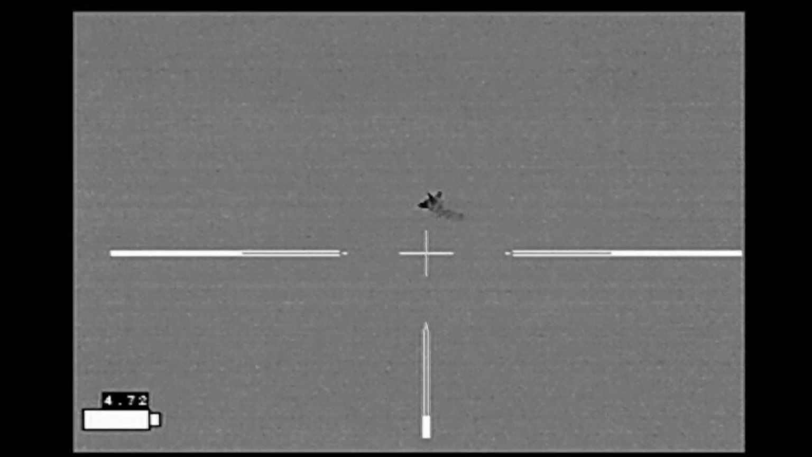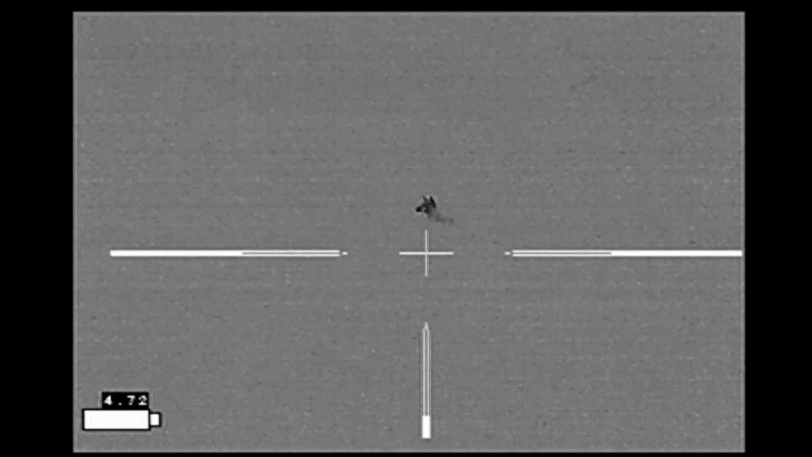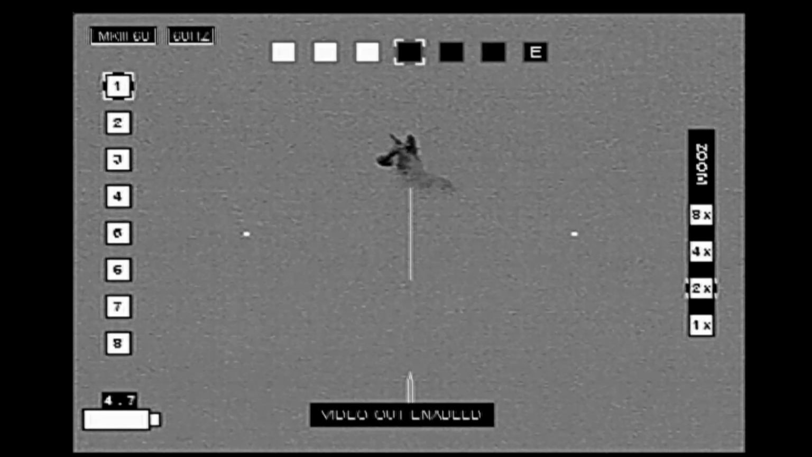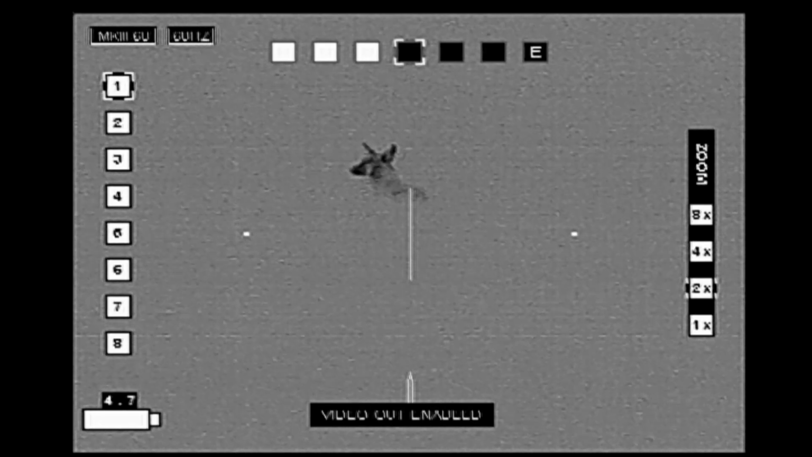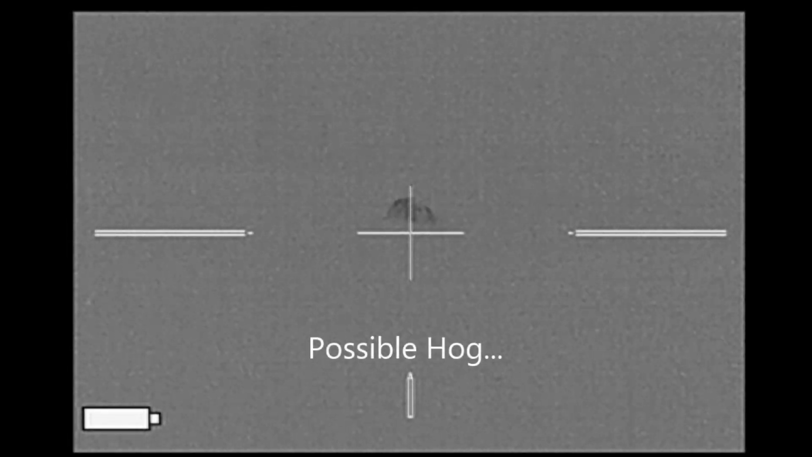And a little while later, another coyote came in, and the whole process was repeated. Now, I don't have permission to hunt coyotes on this property, only hogs. So for the time being, all I could do is watch their reactions to the decoys. Eventually, this animal came in.